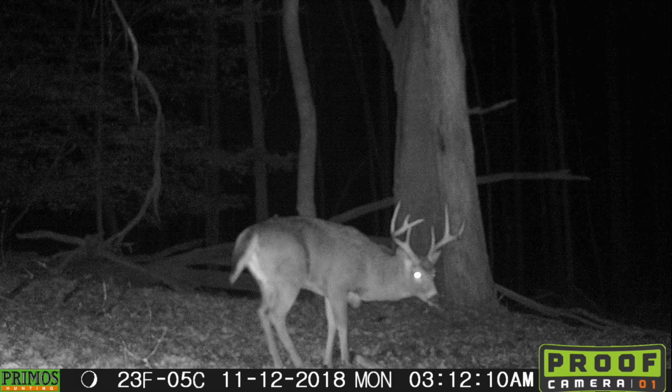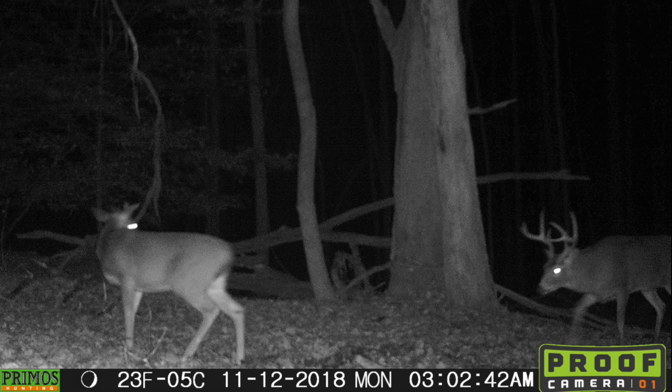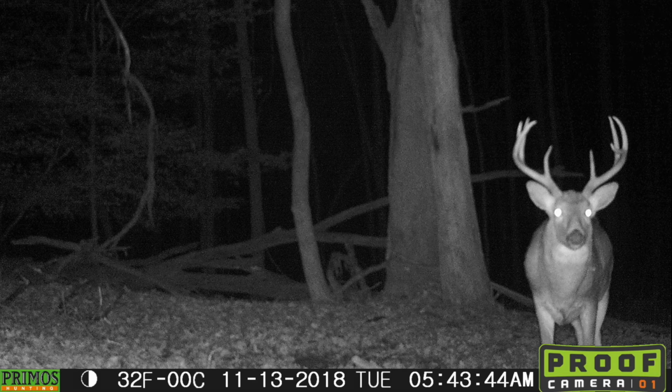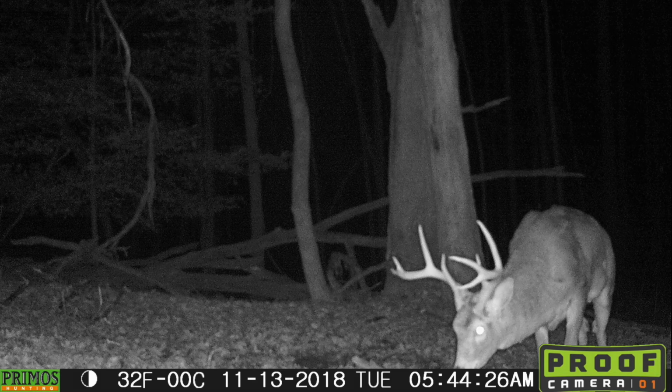Now, this buck is a really interesting buck to me. I got him on camera a lot in just a short period of time in Ohio. But it's interesting on his left side there as he faces away from us, just the way his claw shape is. And he almost has the appearance to me of a mule deer a little bit. But certainly a white-tailed deer, of course, but just kind of a unique rack. I got him quite a few times.